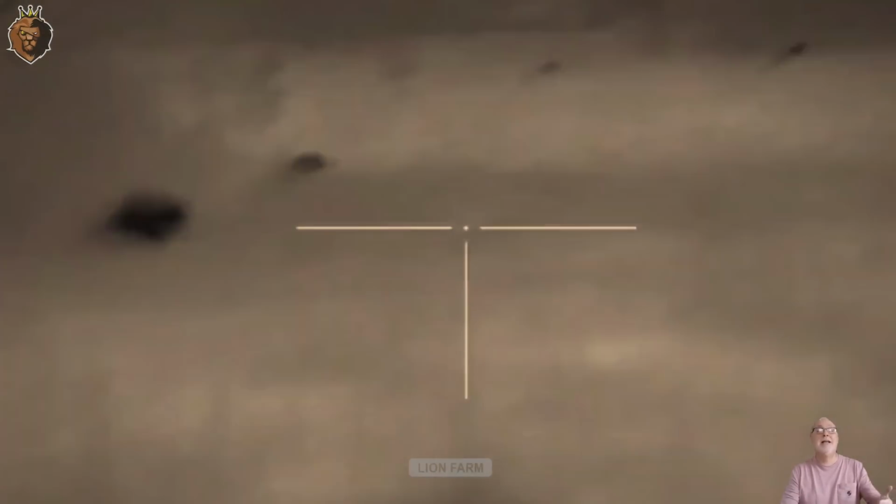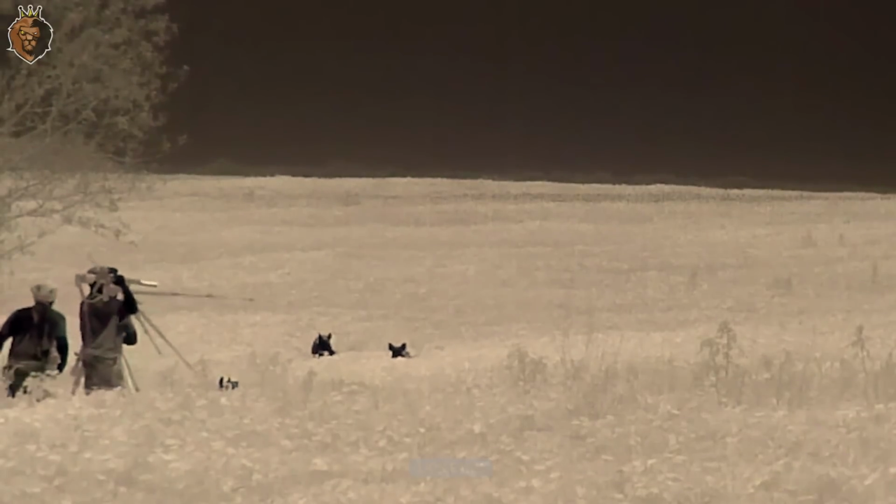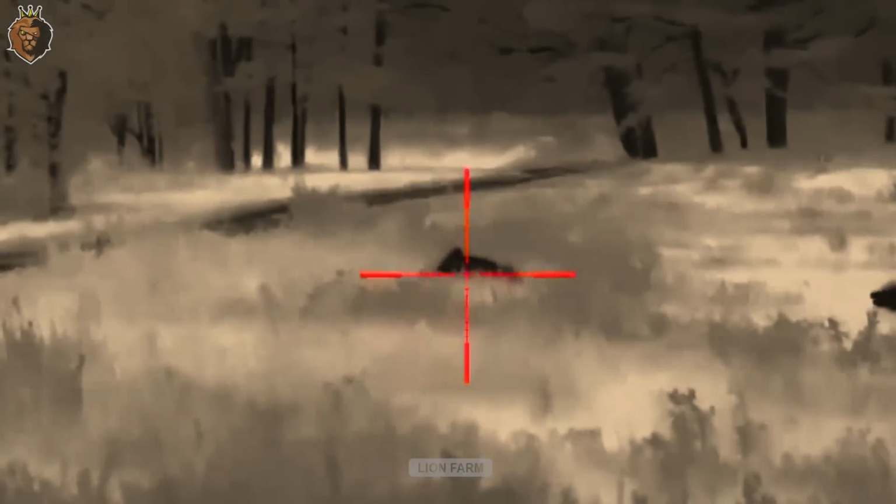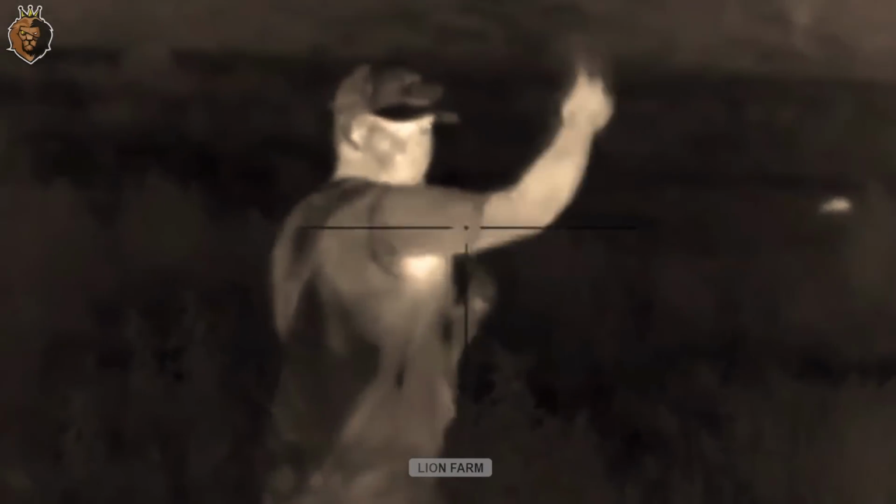Infrared cameras record the scene inside a round trap that has just shut. A herd of boars, including adults and piglets, are trapped inside. They run around in panic, desperately searching for an exit, but there is none. The trap has worked flawlessly.